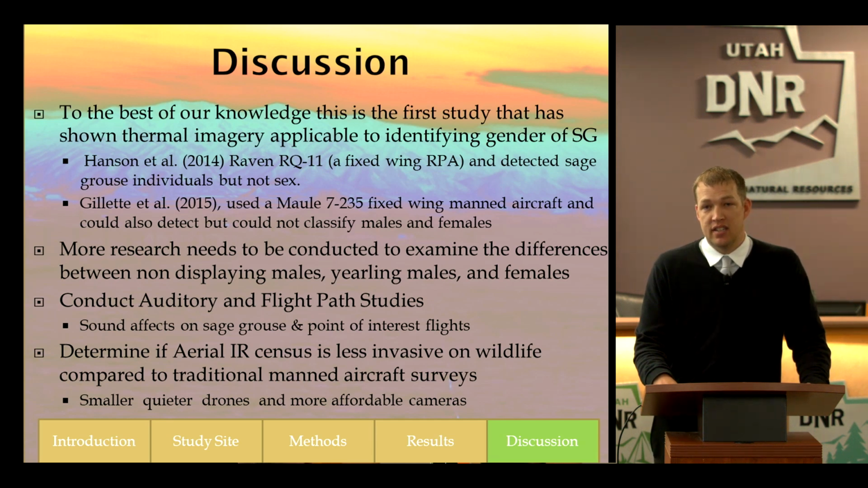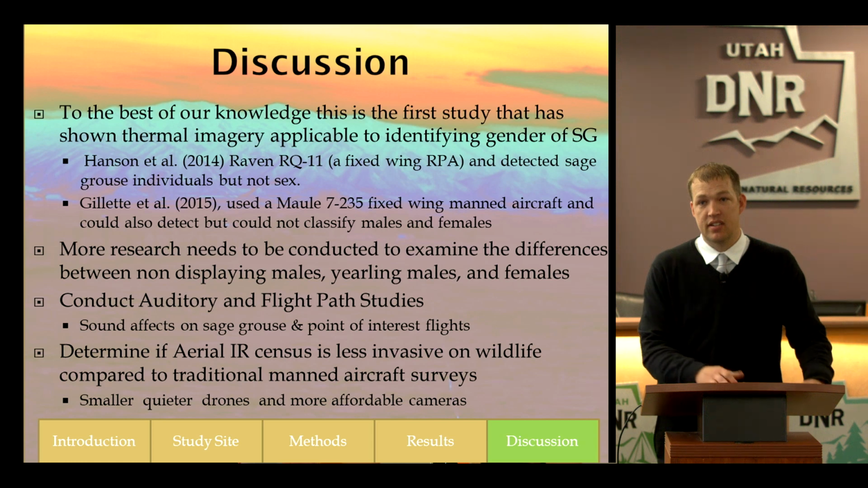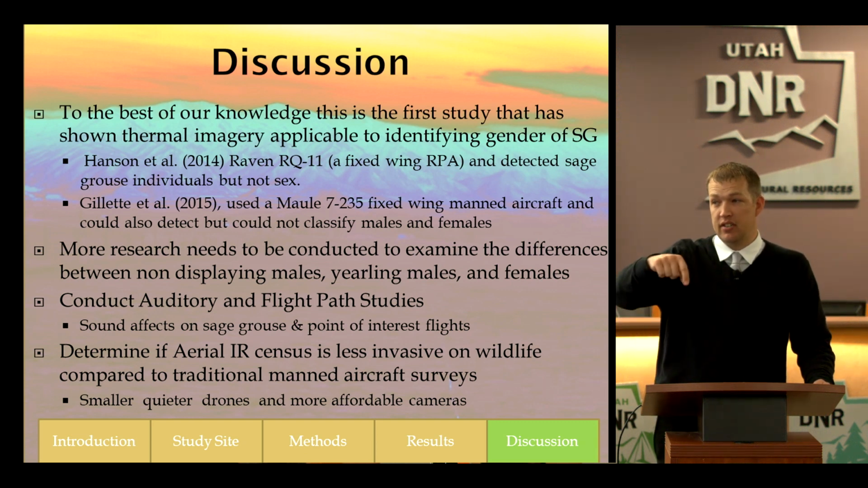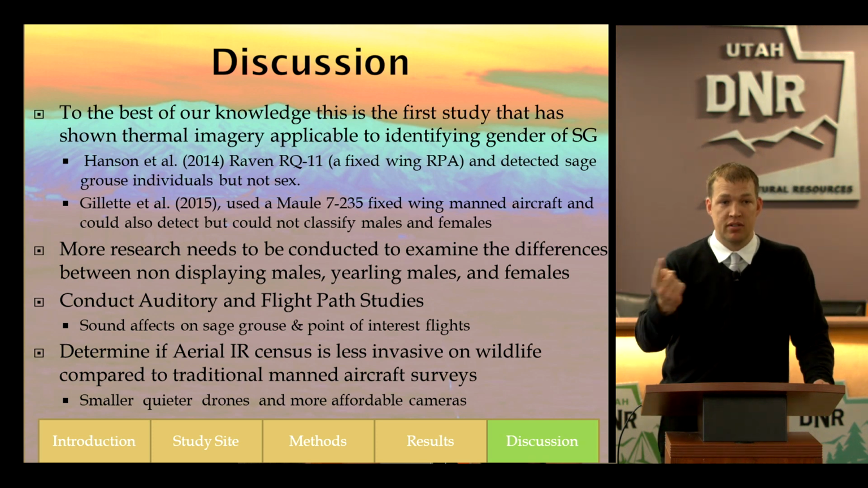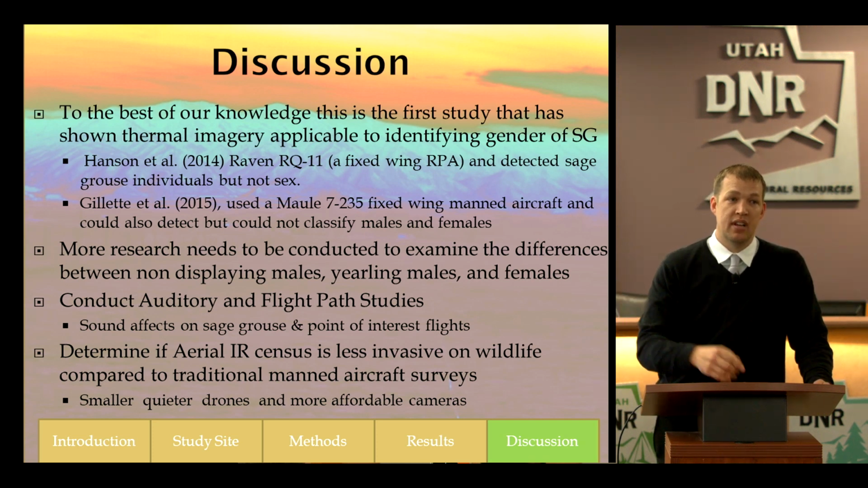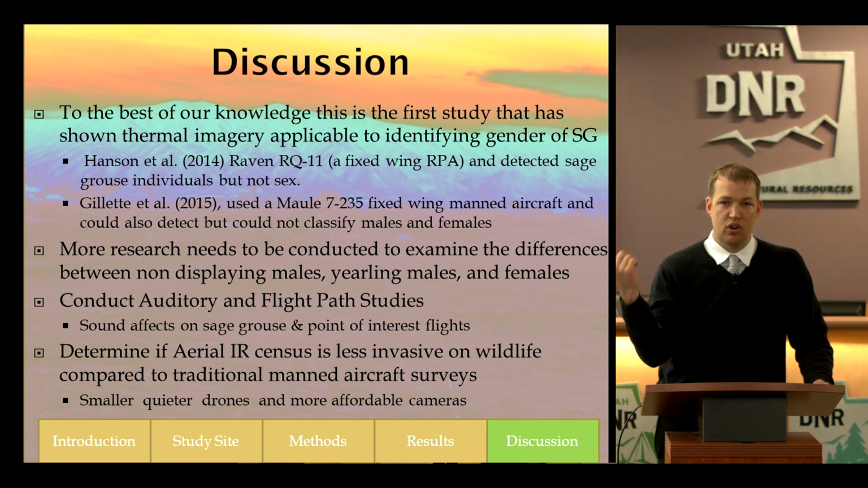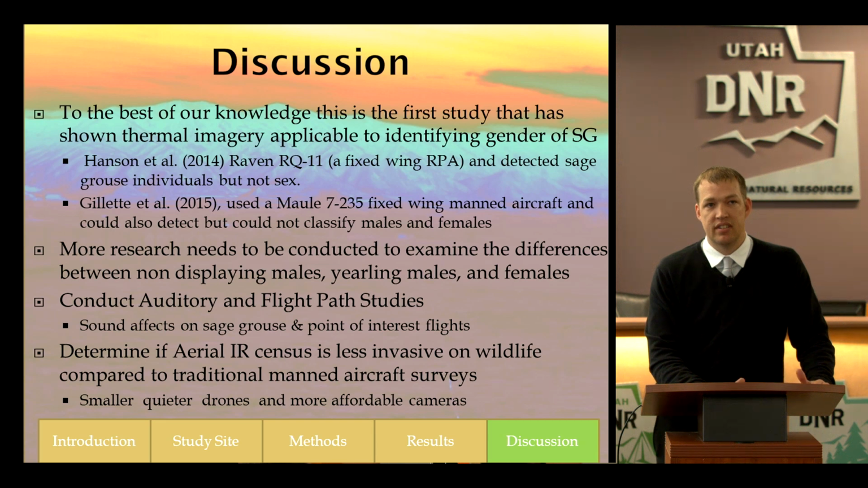Conducting auditory and flight path studies. So how does the sound of these drones affect these wildlife? Because it would affect different wildlife in different ways. Sage-grouse don't hear that well in comparison to something like a deer or an elk or a rabbit. And so we need to determine if we need to go higher and how that impacts those wildlife. And also looking at the flight path studies. Like I showed you guys, I went in that grid pattern, but a lot of drones come in these orbital patterns, so they'll fly in a circle, but I'm not quite sure if that will be reflective of predators. So I'm not quite sure how the sage-grouse would react to a predator type of orbit. So that would be something else that would be interesting.